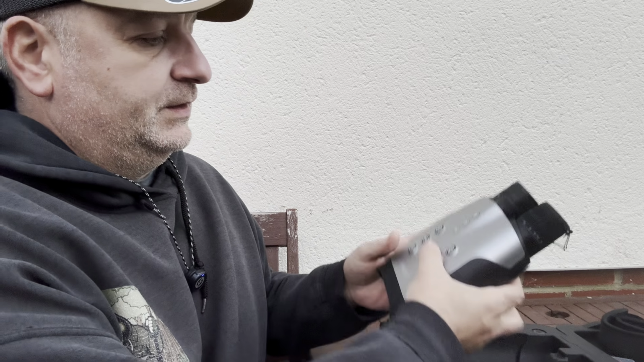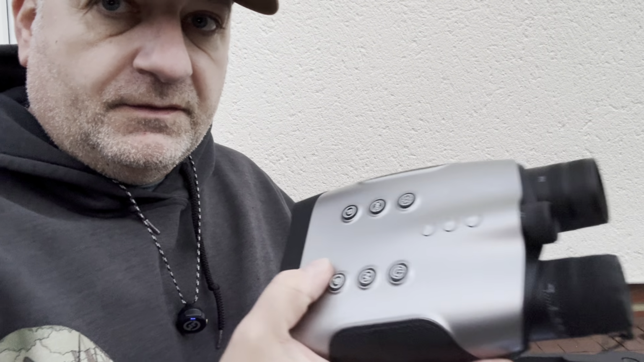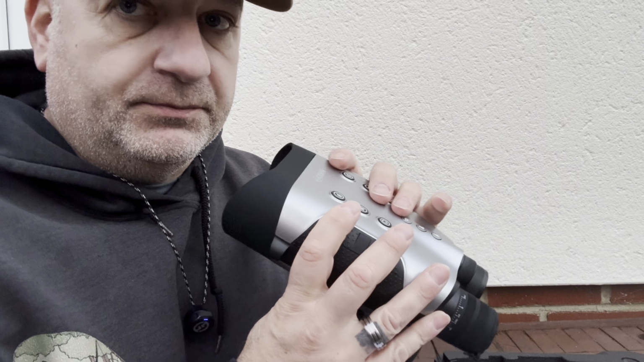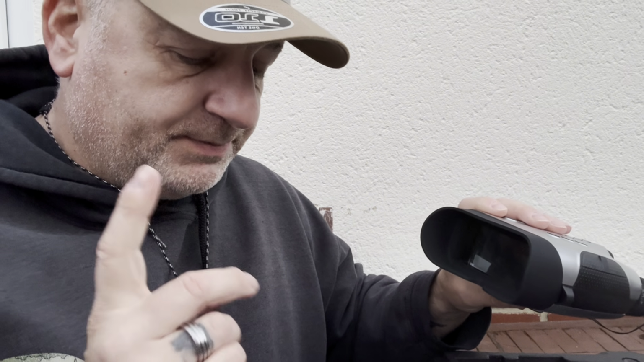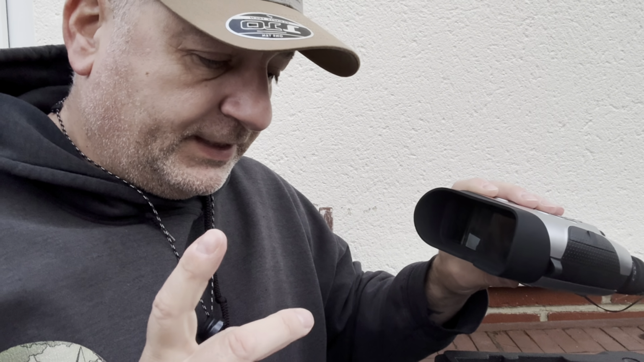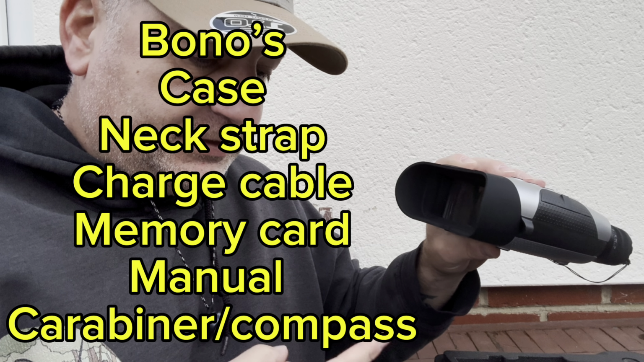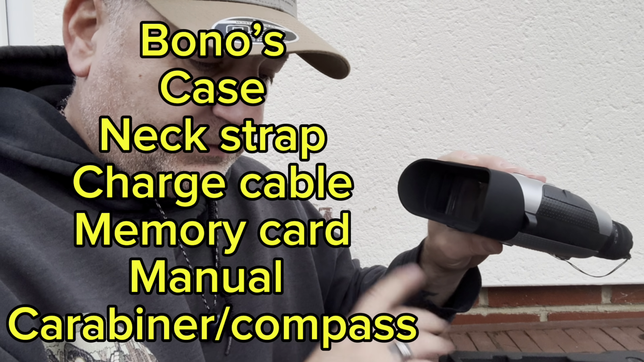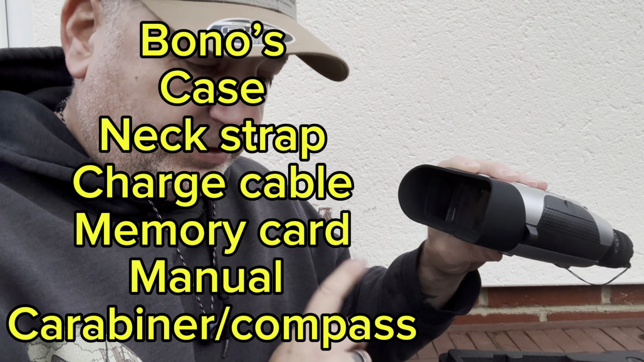I'll put the weight on the screen. I got everything written down, but this feels very solid. I have reviewed something similar before, but this is definitely more robust. Like I said, I put all the specs on the screen when I come across them, so I don't forget anything. So in the box you get the binoculars, a hard case, neck strap, USB-C, the memory card, manual, carabiner, and compass.